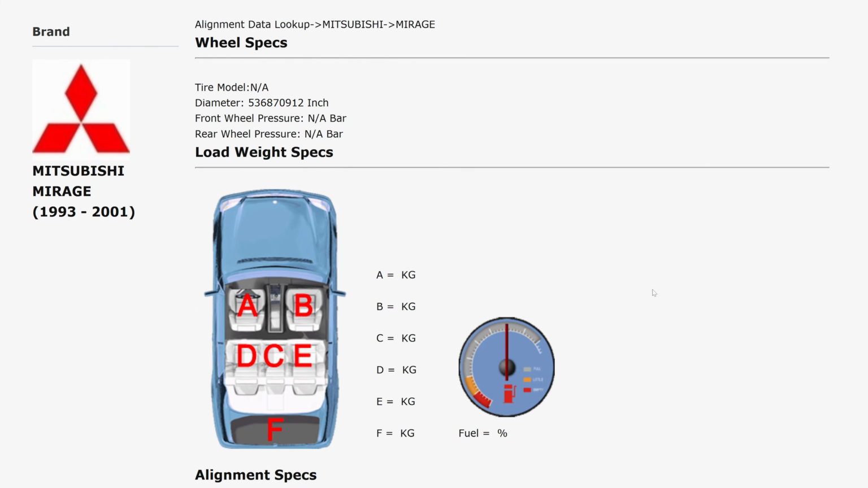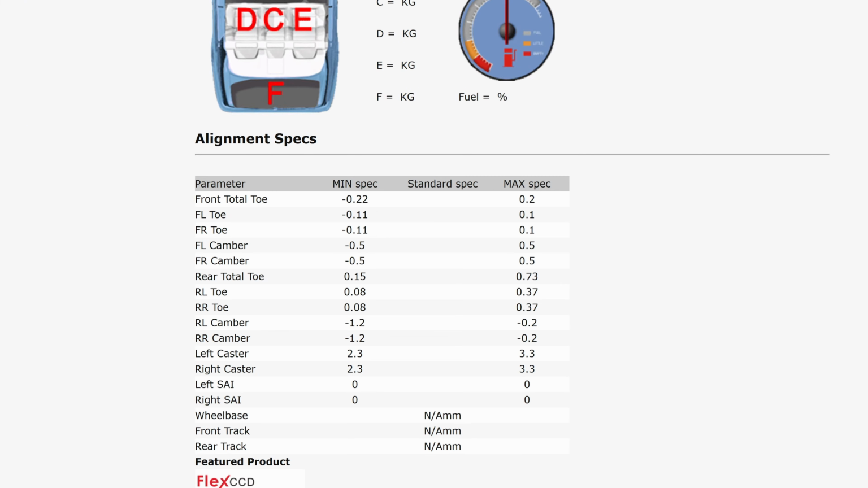Okay, so if I come into this website, the rear wheel camber is negative 1.2. Okay, so that's a relief. The normal spec for the rear wheel is negative 1.2. Front wheel is less. Yeah, front wheel is only negative 0.5. Okay, let's measure if the value is exceeding negative 1.2.